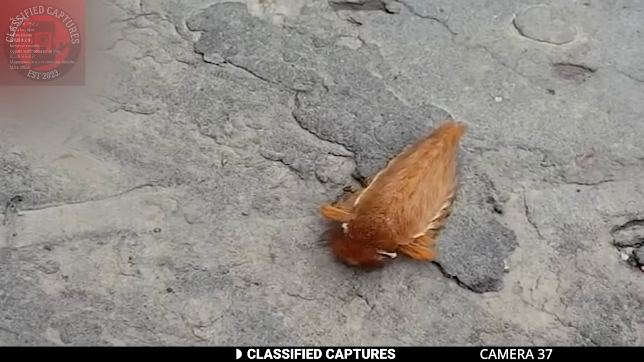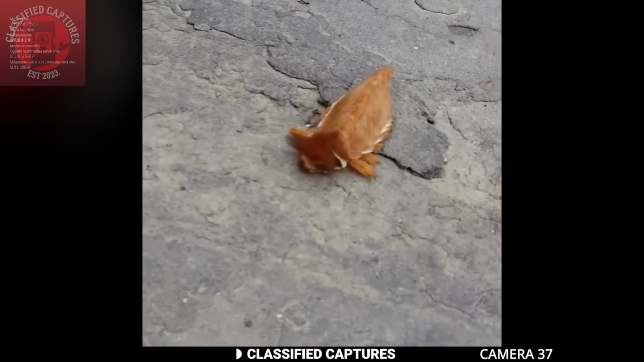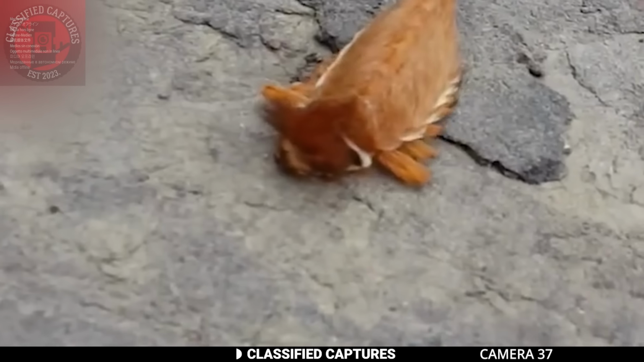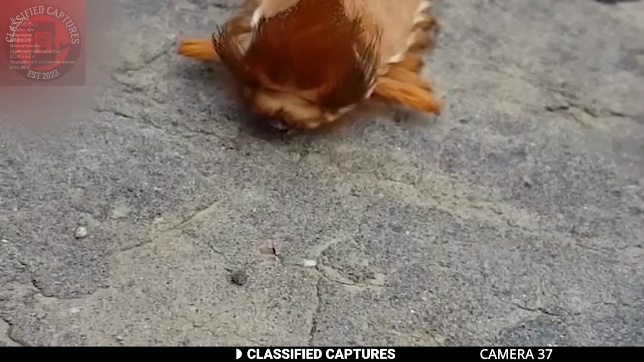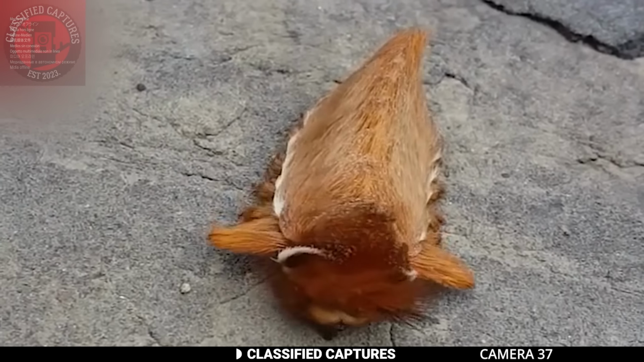The mysteries of the natural world never cease to amaze. In this intriguing footage, a strange creature is seen moving on a rock. Initially, I thought it was a fish, but as the camera moved closer, it appeared that I had no idea what this creature was. It is orange in color and long.